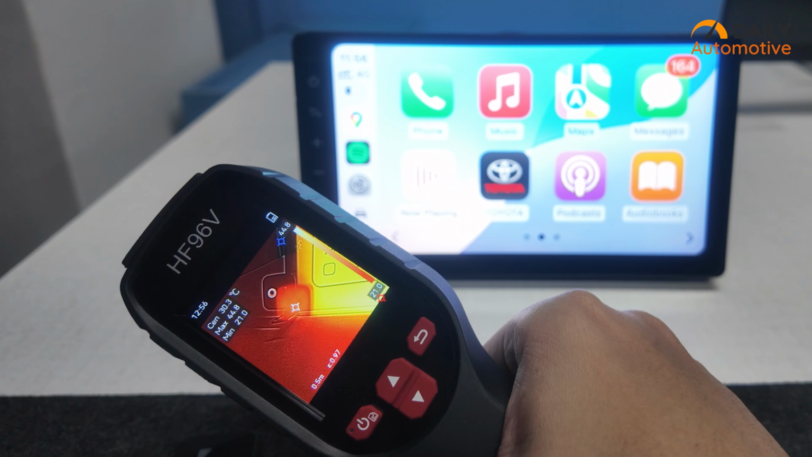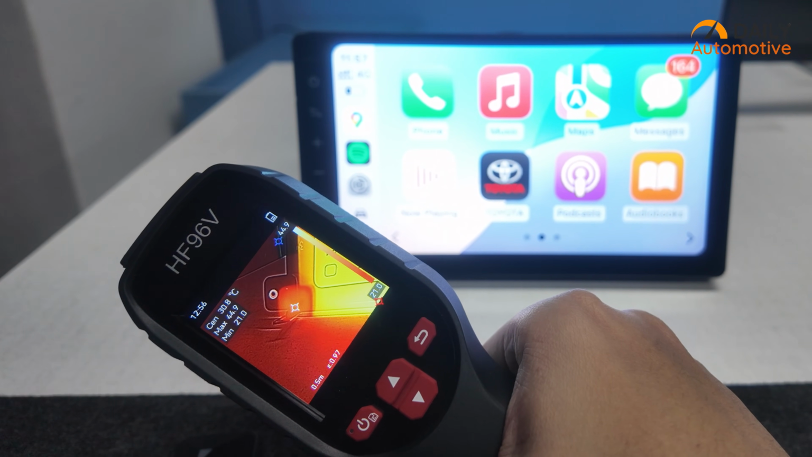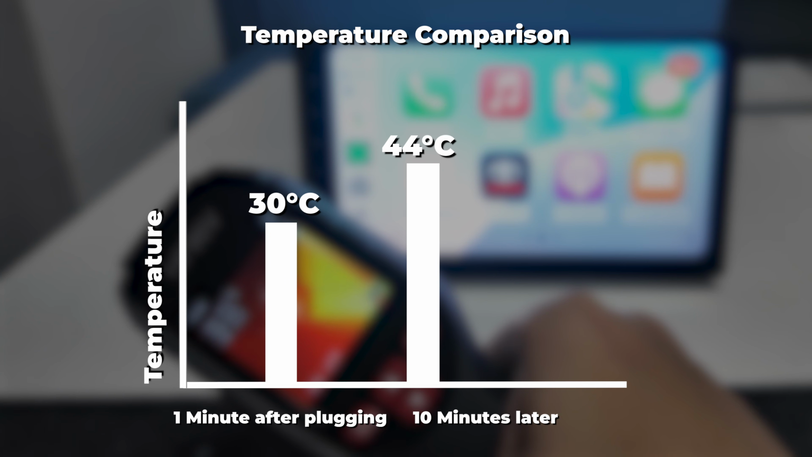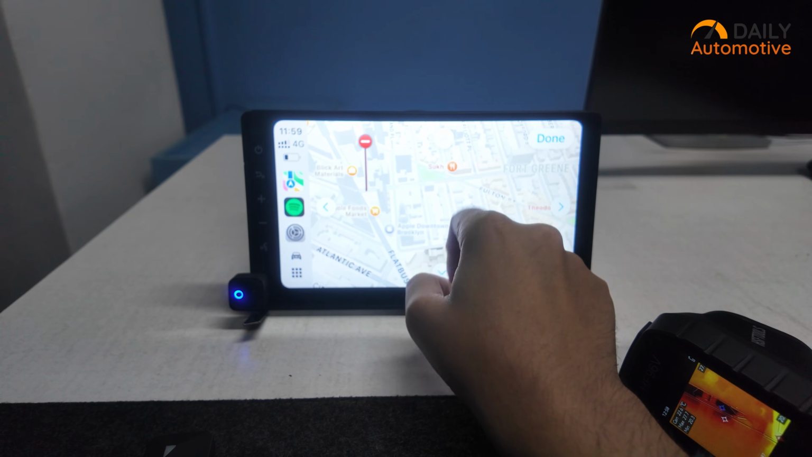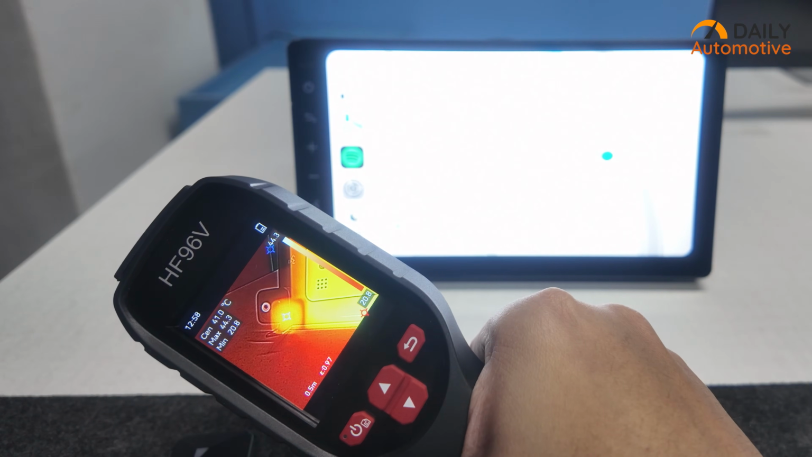Then the Ottocast Cube was the hottest. Right after plugging in, the temperature started to spike, and after 10 minutes, it went from 30 degrees to 44 degrees. And yeah, we faced a connection drop at around the 5 minutes mark when the temperature was 41 degrees.